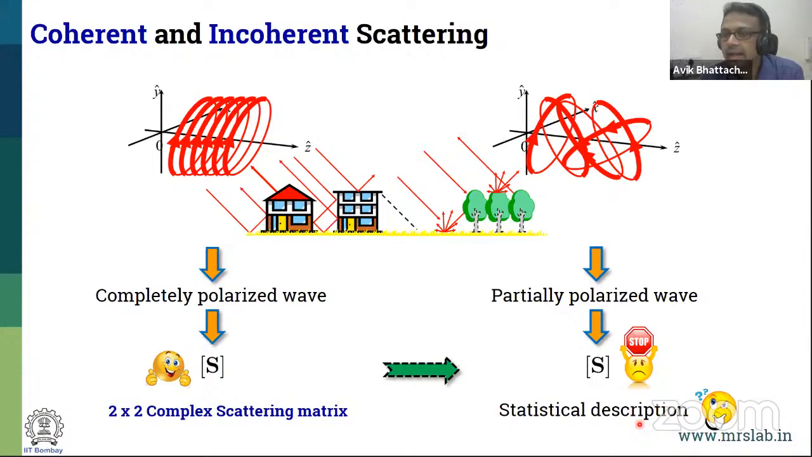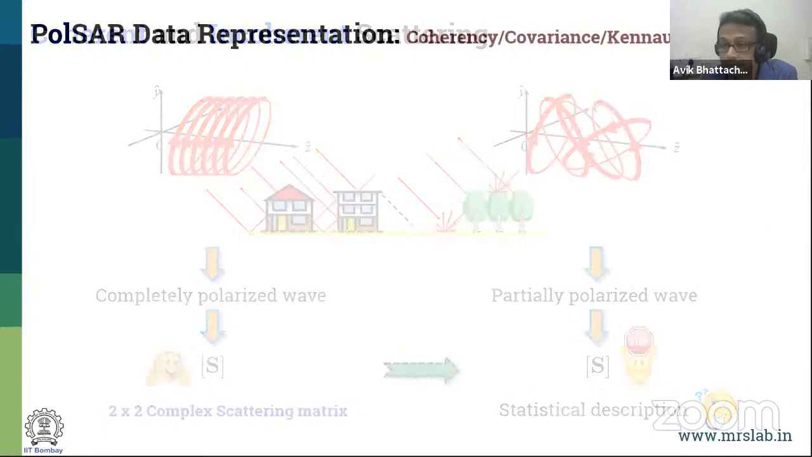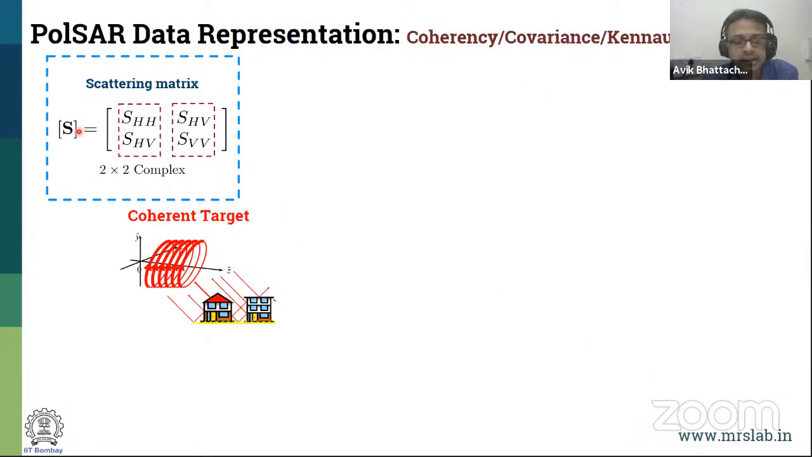So it's another way of representing full polarimetric SAR data. I'll just go step by step. The first one, as you have seen, is the S matrix, which is good for a coherent target. So you have these two columns where you can see transmitting horizontal, receiving horizontal, transmitting horizontal, receiving vertical. So there are two columns and a 2x2 complex matrix. This representation suits well for coherent targets.